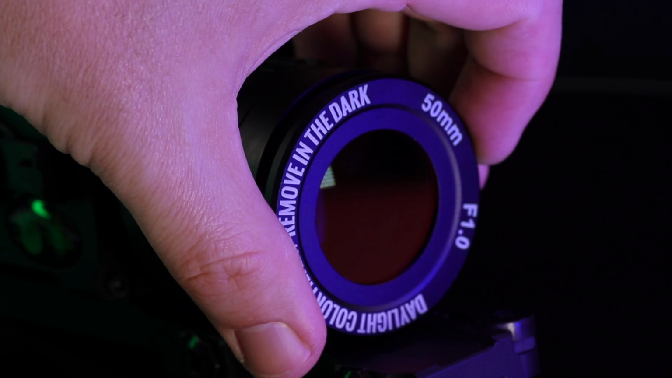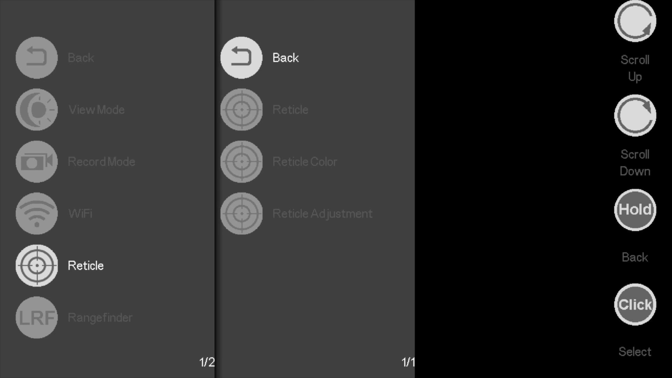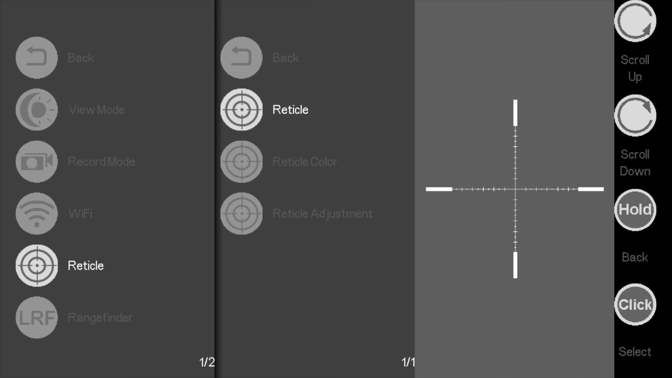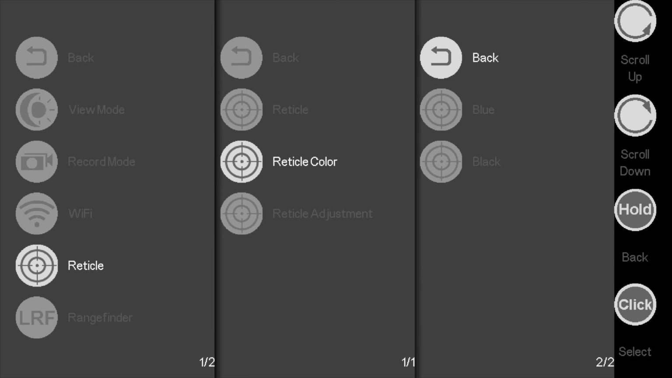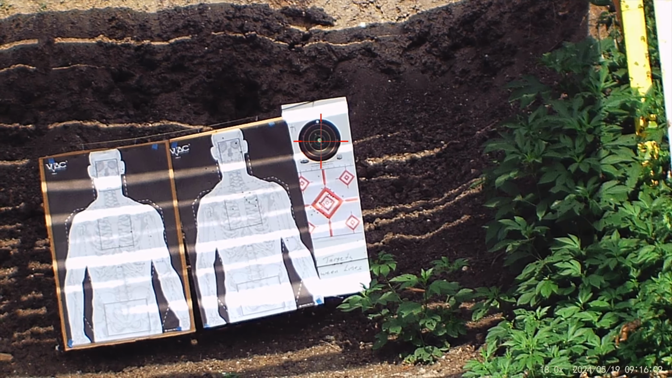There are 5 different reticle styles that you can choose from, and you can also turn the reticle off completely in case you wanted to use the device as a monocular scope instead for recording or photo taking out in the wild. I like the first reticle option, which is what you'll see me use, and there are 7 colors you can choose from for the reticle: white, red, green, yellow, orange, blue, and black. These colors allow you to select the best option depending on the environment that you'll be aiming within or will have as a backdrop for the best visibility and contrast on your target.